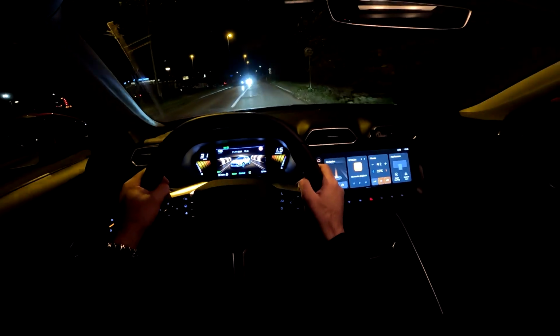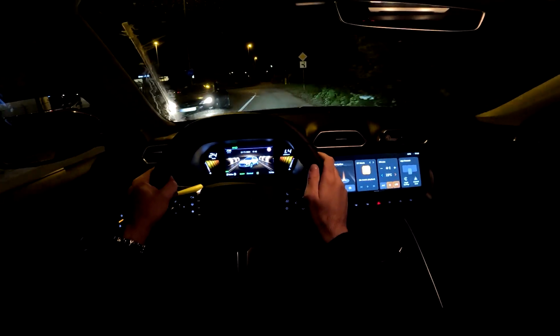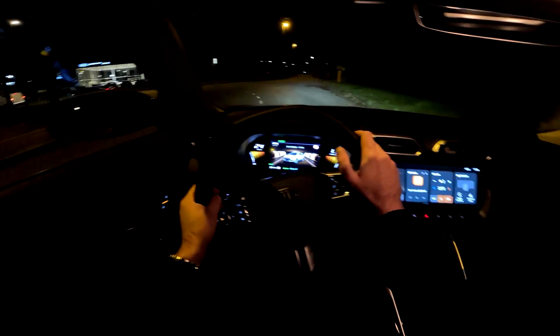Of course, you have the Apple CarPlay, Android Auto, and this infotainment system is really good. It's very easy to get used to it.